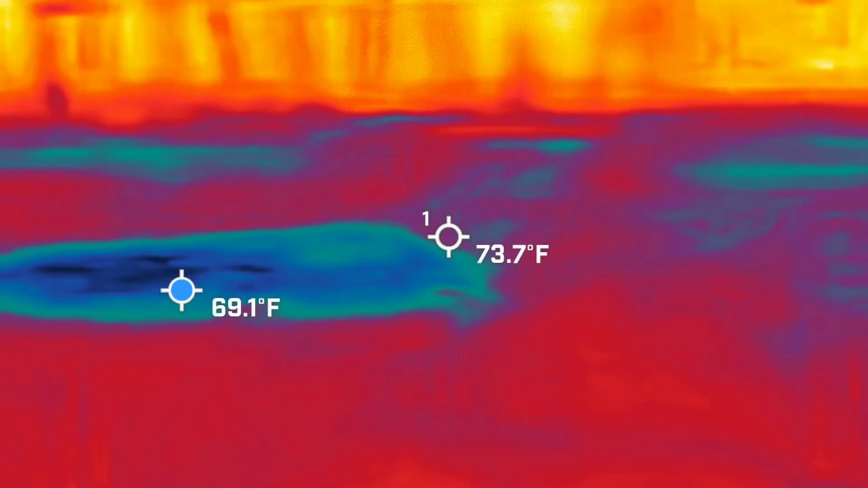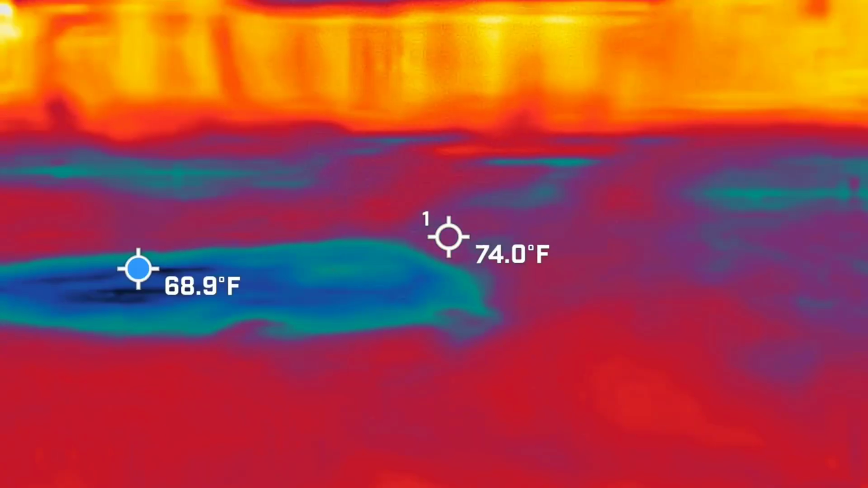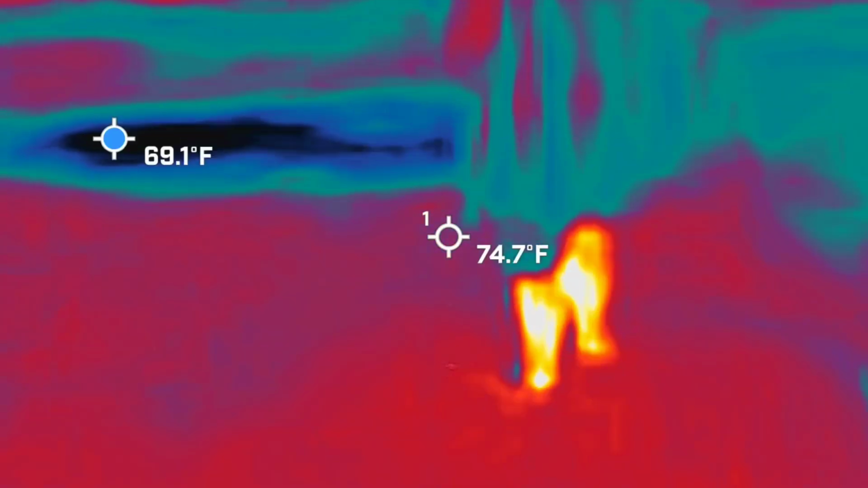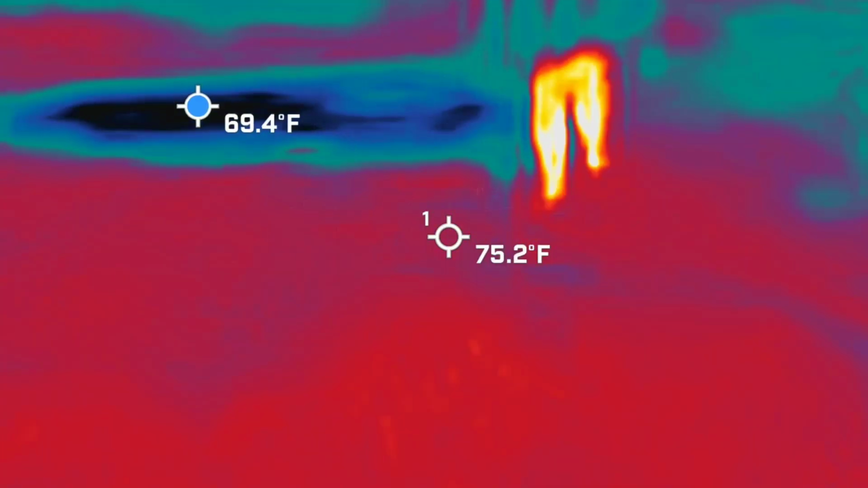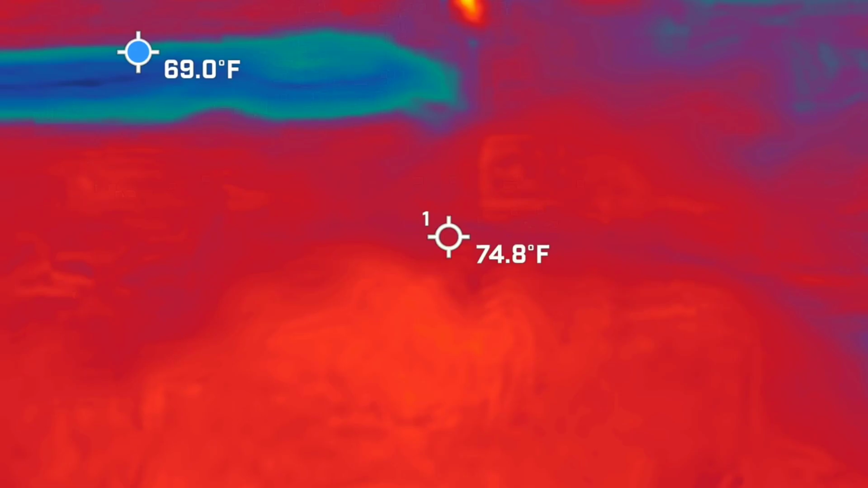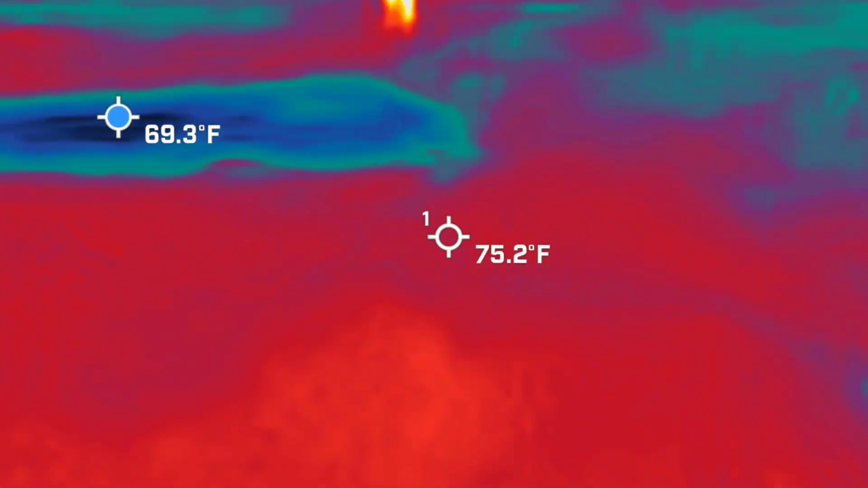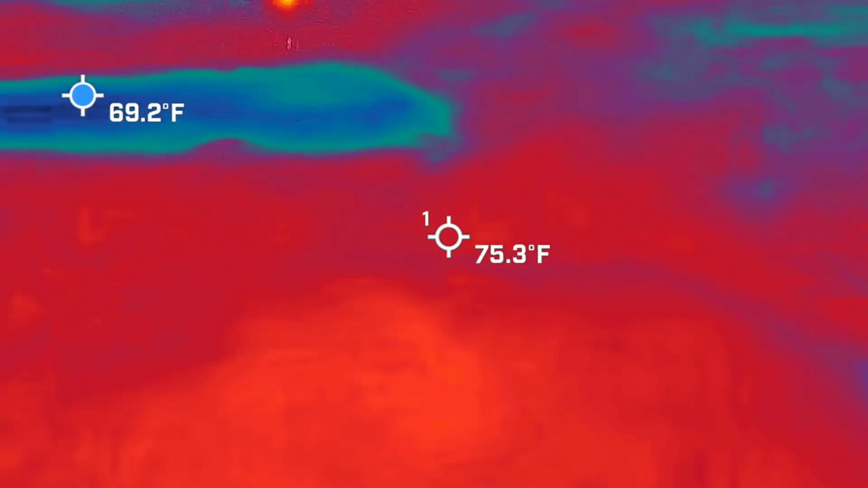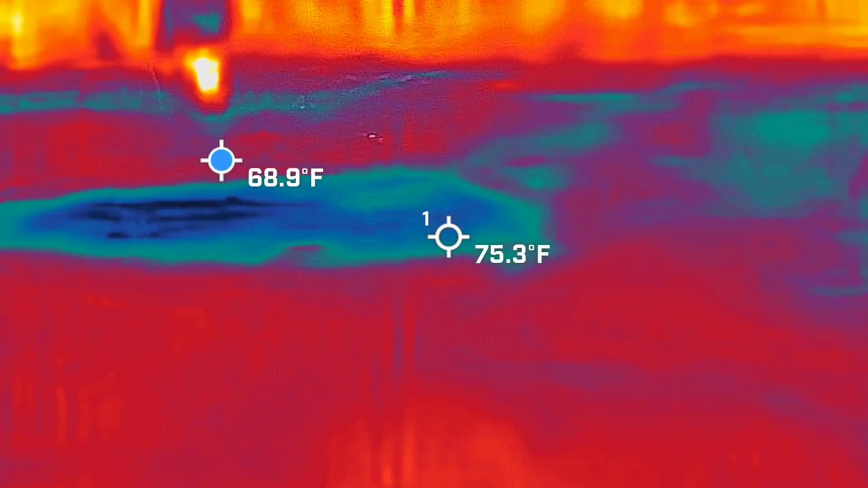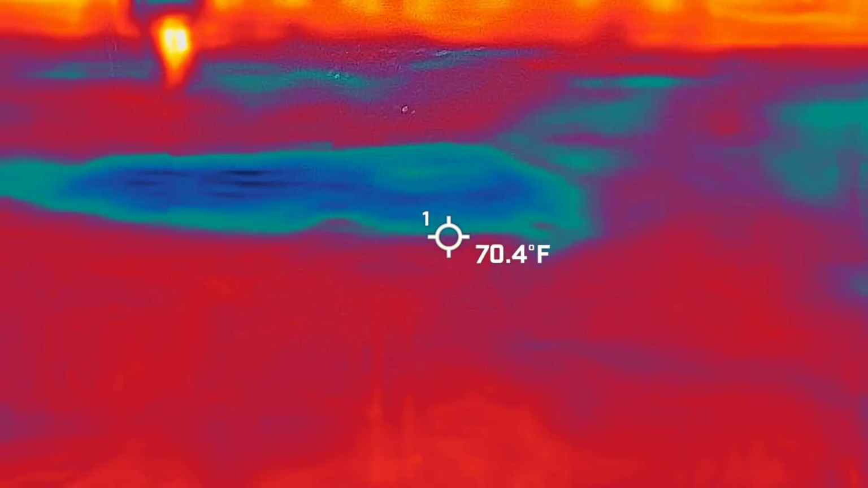It picks up something there. Something down low. Maybe it's that bush or something. Just to your left. Yeah, right in there's like a big circular thing. It's actually this side of you.